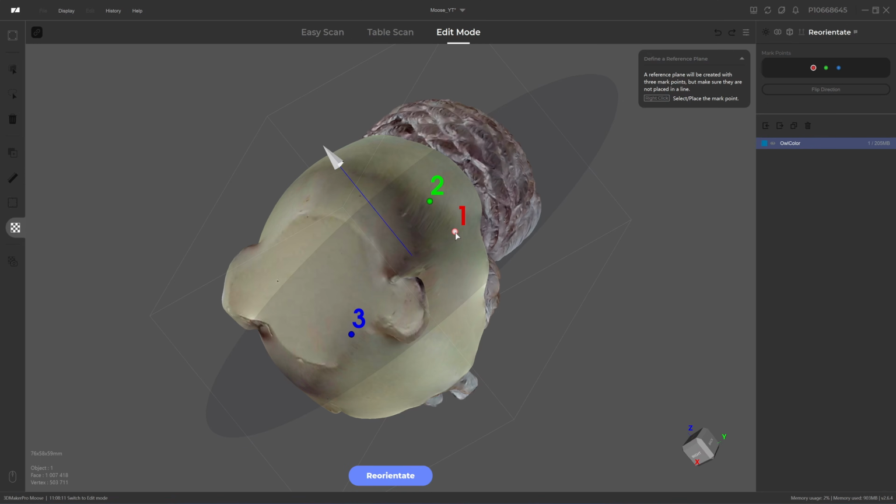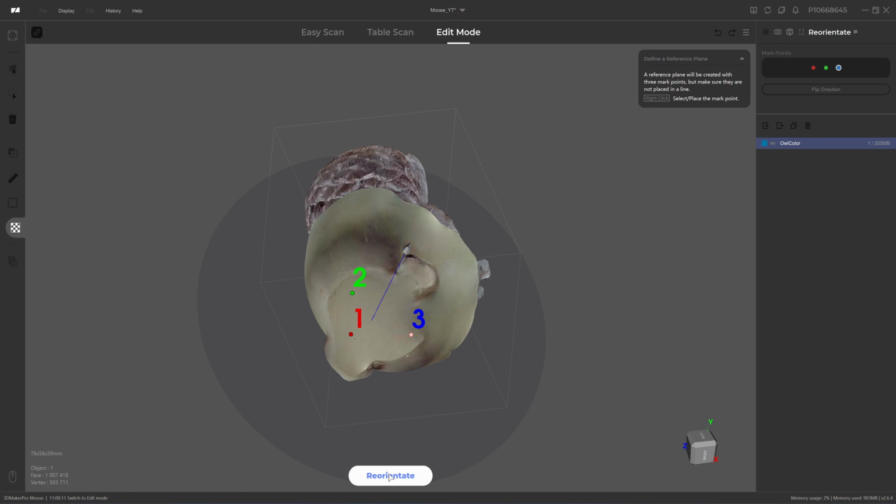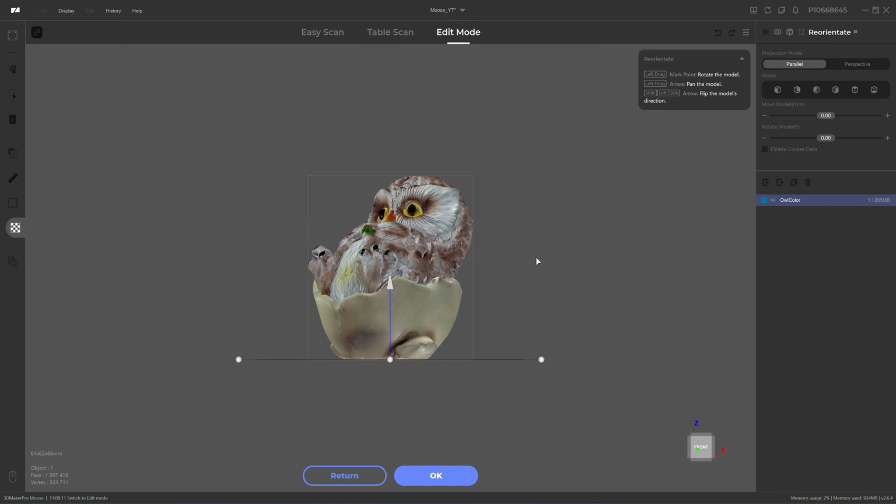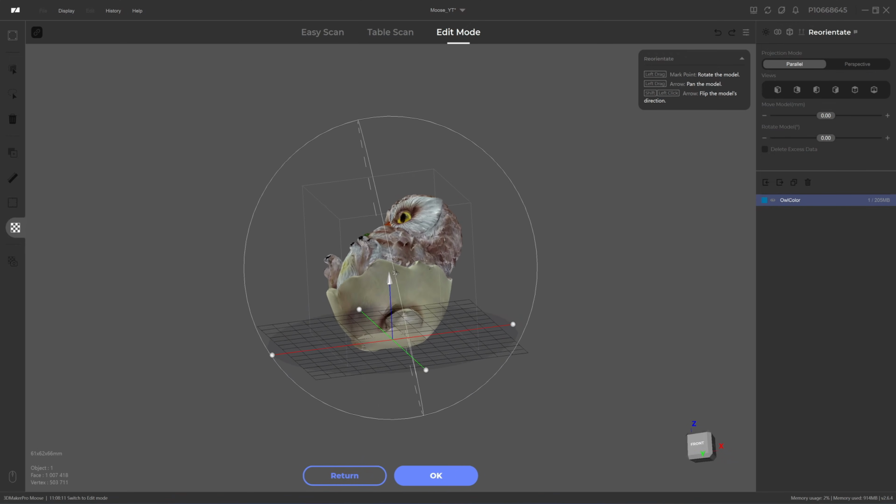You need to right click on number 1 and click on the surface you want. Like click on number 2 and click here, move it here. Click on number 3 and click here. So flip direction, so this one will go up. Click on reorientate. Okay, now you can see that our owl is facing up and aligned to the XY plane.